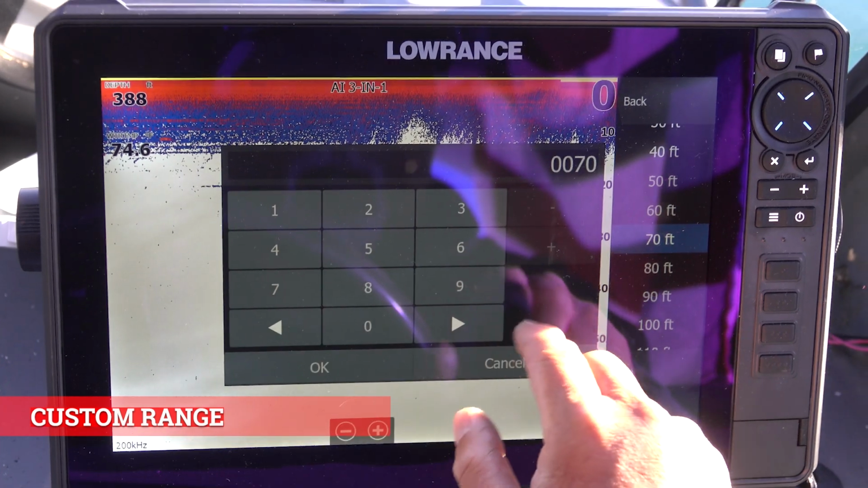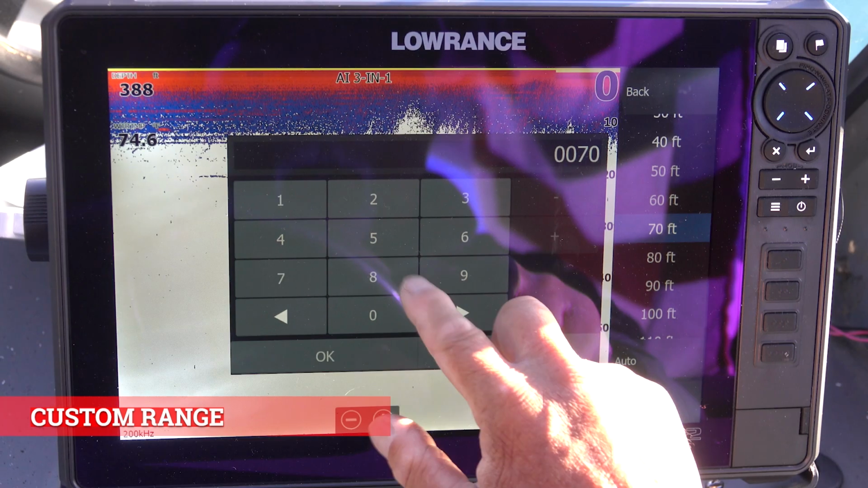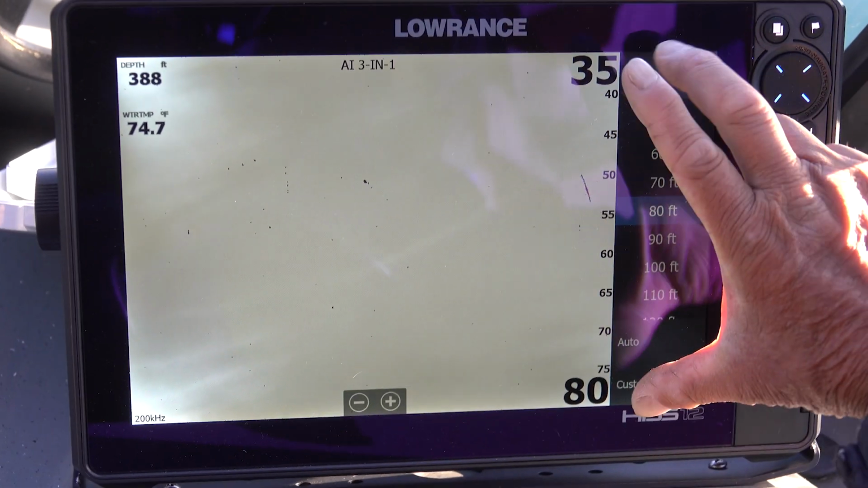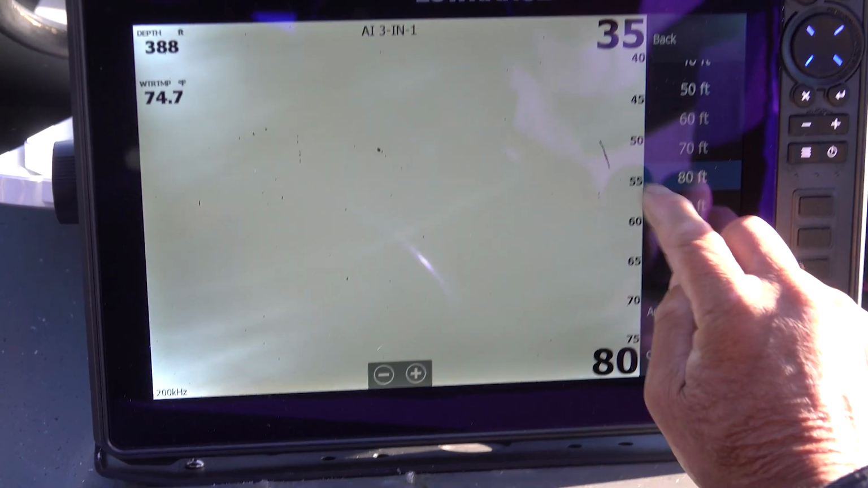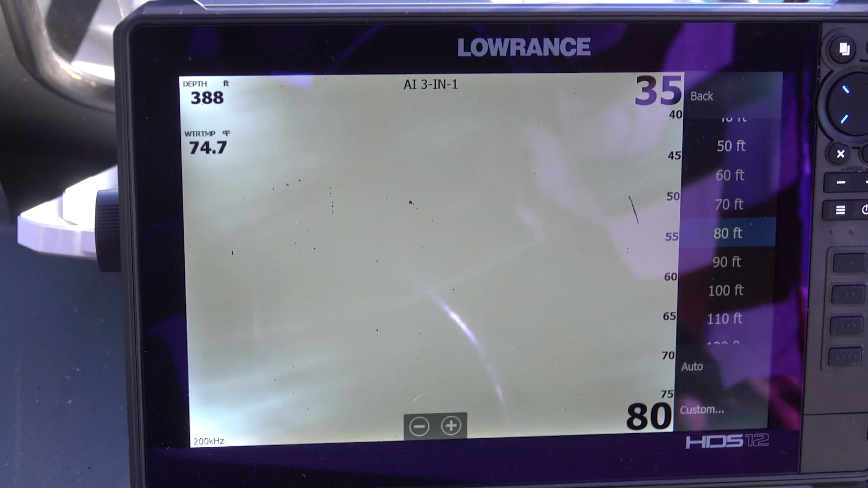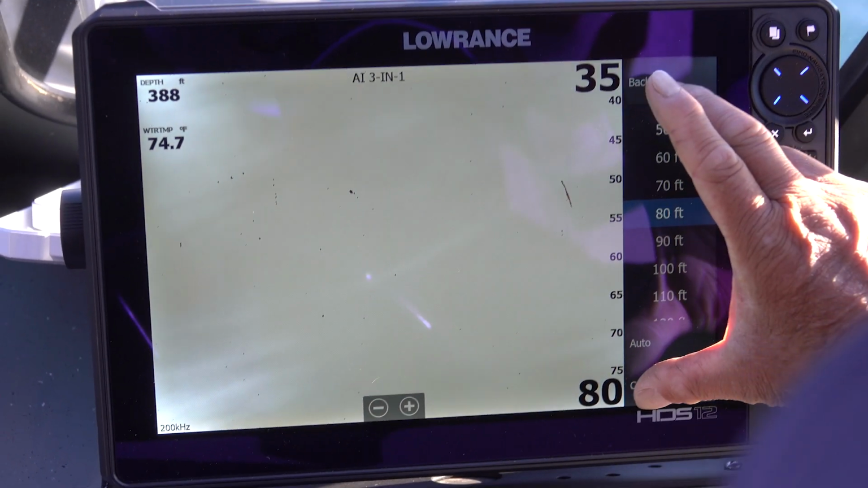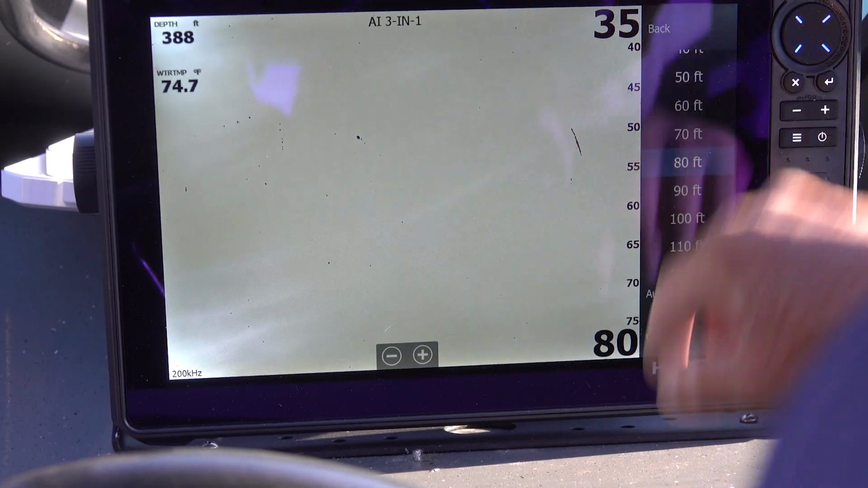Then I'm going to go to the bottom, and I know these fish could be a little bit deeper than what I'm marking, so I'm going to go to 80 feet and say OK, and then save. So now I'm only looking at 35 to 80 feet. So when I see a fish like a little kokanee, you're going to see an arc like this. You're going to actually see a line go across the screen like this. This will always show you what depth I'm in, but it's only showing you where I want to look, because I know those fish are somewhere between, say, 45 and 80 feet of water.